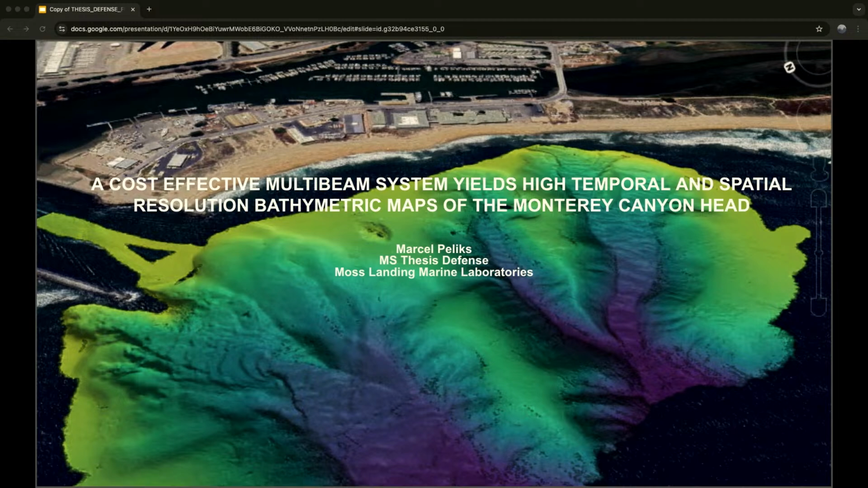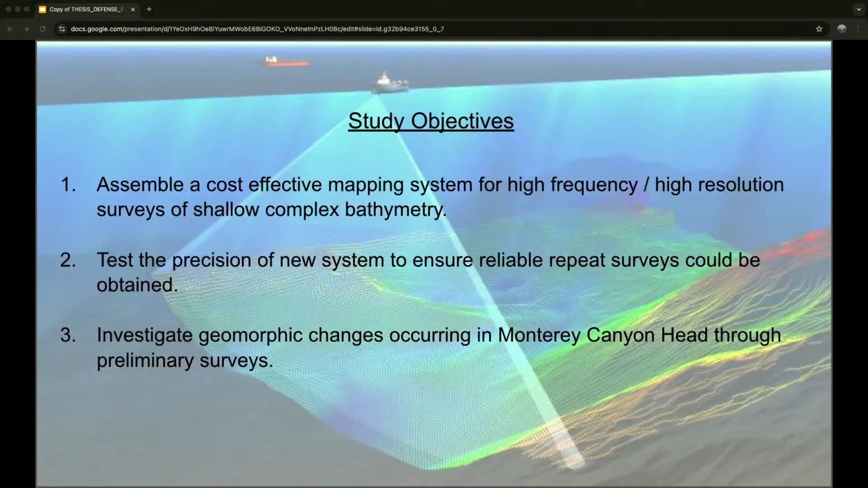All right, thanks, Ivana, for the intro, and thanks everyone for being here today, as well as those people watching online. Many of you are vital to the success of this project, so I'm glad that you can make it. Without any further ado, I'd like to present my long-awaited master's thesis for Moss Landing Marine Labs, entitled "The Cost-Effective Multibeam System Yields High Temporal and Spatial Resolution Bathymetric Maps of the Monterey Canyon Head."